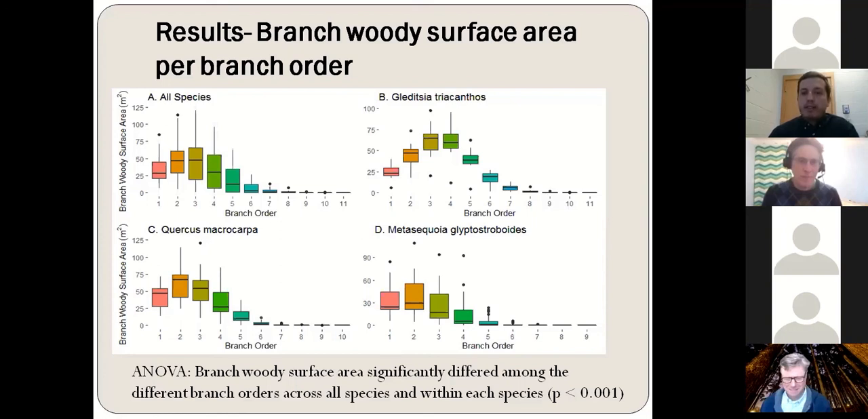So for the Gleditsia triacanthos trees, most of the branch surface area was accumulated in the third and fourth branching orders. For the Quercus macrocarpa trees, it was mainly accumulated in the second and third branching orders. And for the Metasequoia glyptostroboides trees, the woody surface area of the branch was mainly accumulated in the first three branching orders.